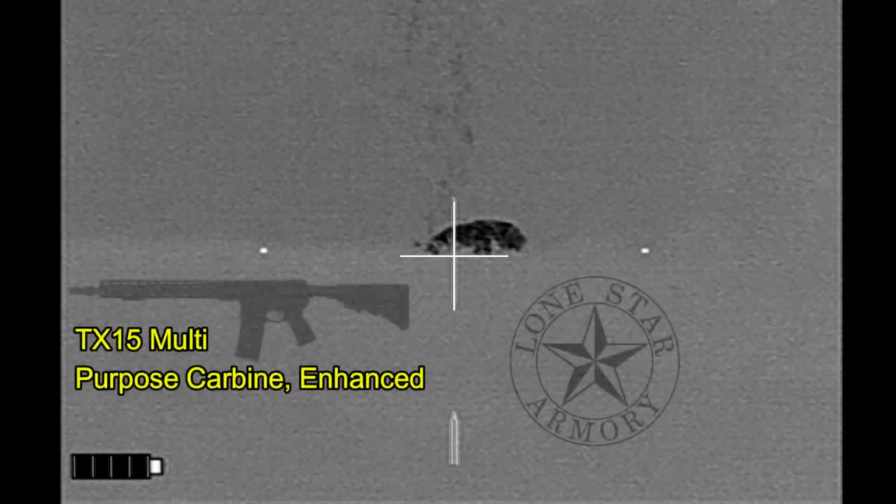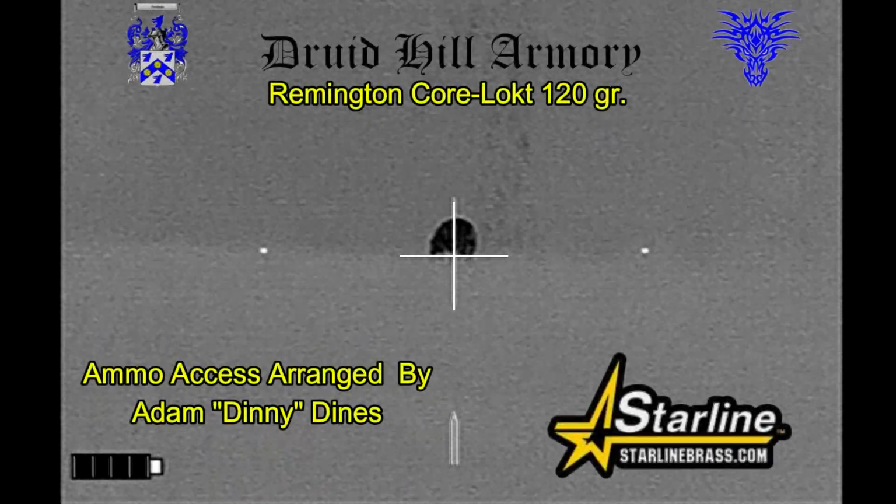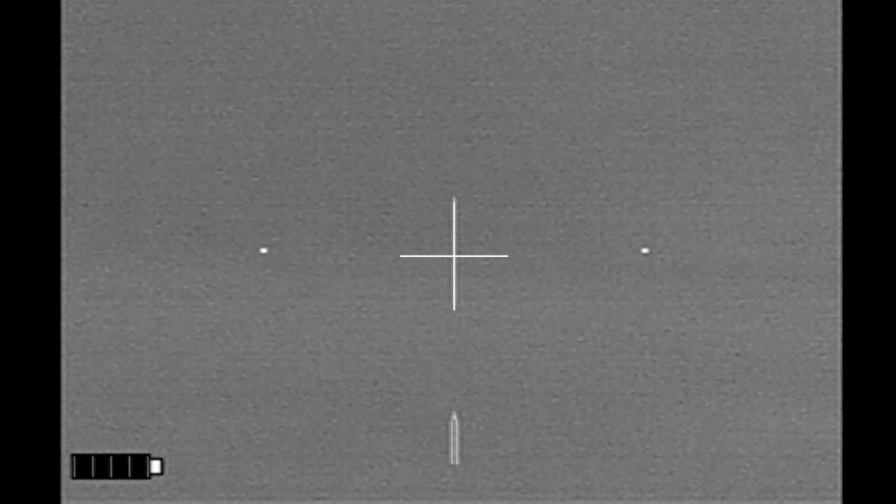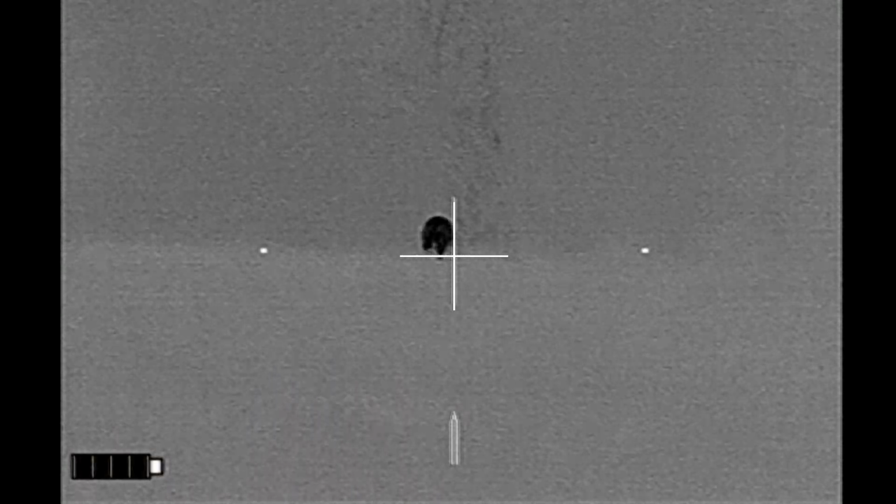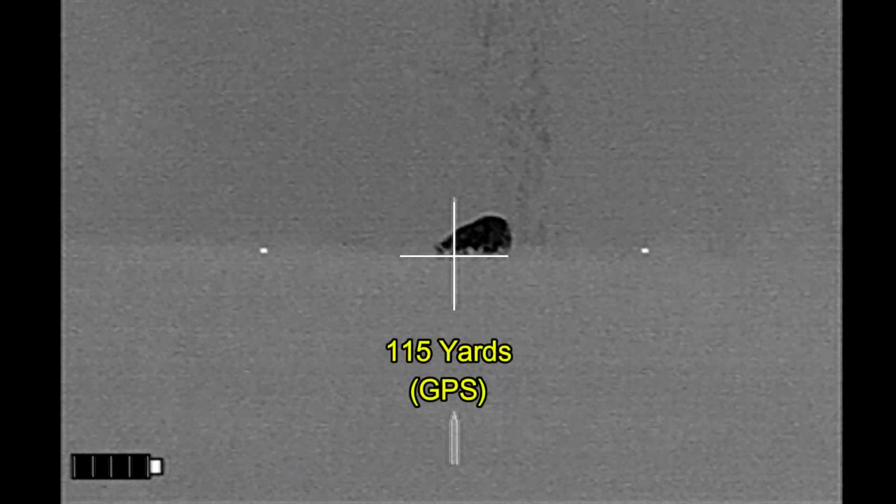finally I got it close enough where I thought I could make a shot with my Lone Star Armory TX-15 multi-purpose carbine enhanced. Shooting Remington Core-Lokt bullets loaded by Druid Hill Armory into Starline brass, all arranged for me by my buddy Dinny. Of course, I'm getting video through my IR Hunter Mark III, and all my spotting is with my IR Patrol. So I've got this one close hog, and that's going to be my primary target.